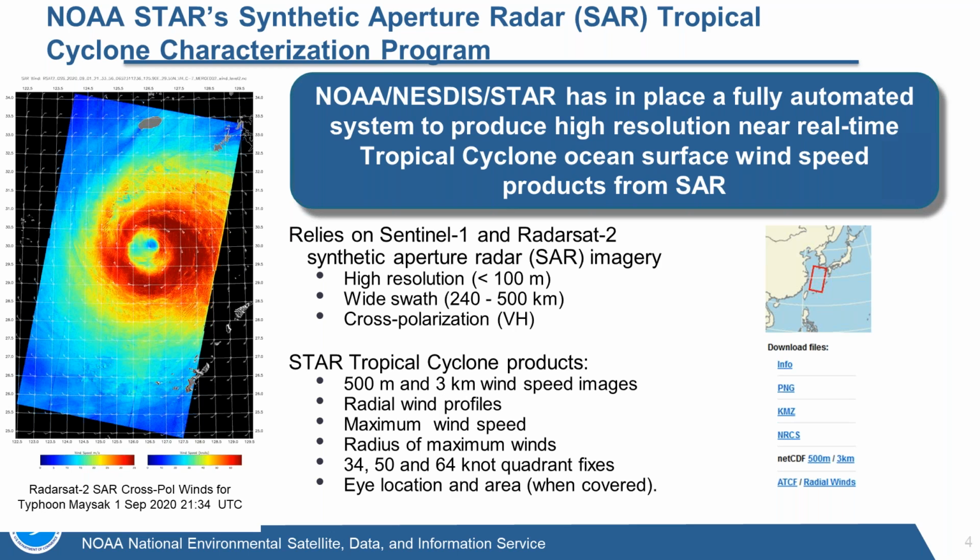With this high resolution on a wide swath, we get to do a lot of good things for tropical cyclone characterization. We can produce radial wind profiles, which I'm going to talk about in a couple of different slides, which allows us to very accurately measure the maximum wind speed in the storm and determine the radius of maximum winds, which we know the forecasters are really interested in getting for characterization. We also find the 34, 50, and 64 knot wind radii, the so-called quadrant fixes. And obviously, because we can resolve the eye very well, we can produce a very accurate eye location at the ocean surface and not at the cloud top.